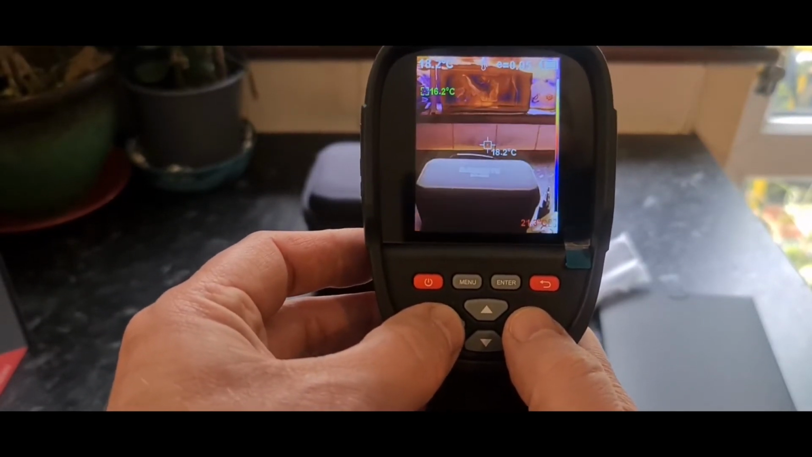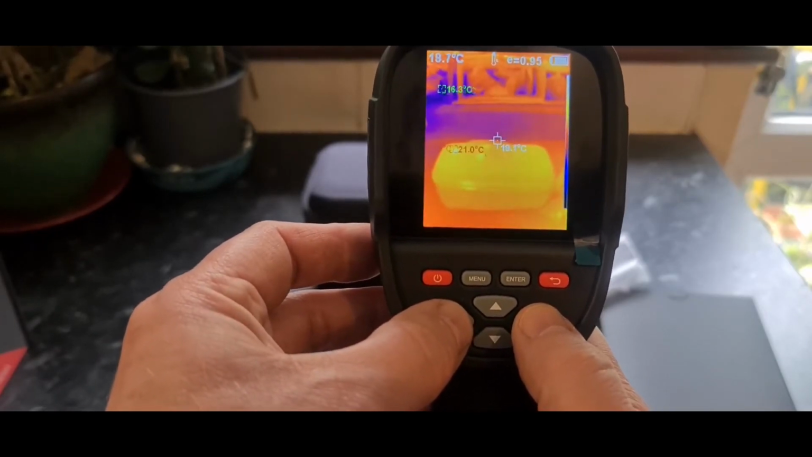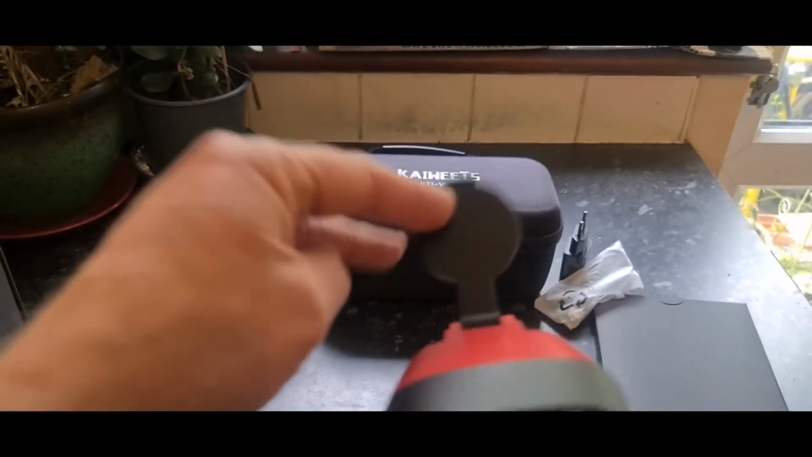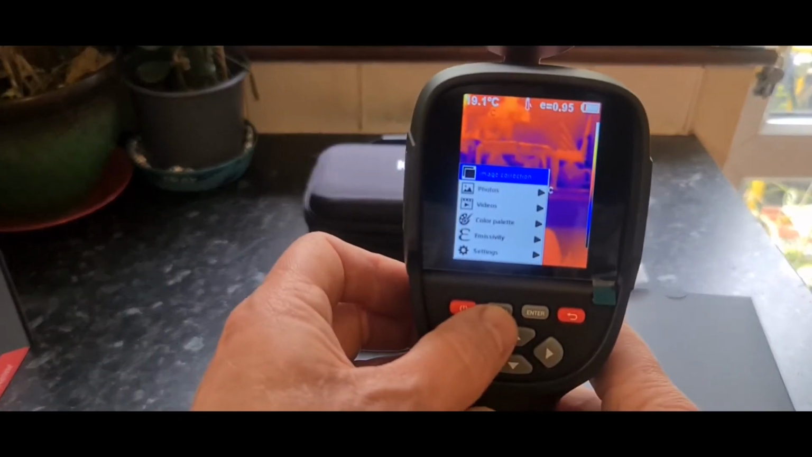I imagine the most useful functions are going to be the standard one, which is this one, and then we can go back to the full-on infrared here. I was getting a little bit confused because, as with every camera I've ever used, I forgot to pull up the little flap at the front. If we go into the menu settings for a second, guys, I'll quickly show you that. Hopefully this is going to focus.